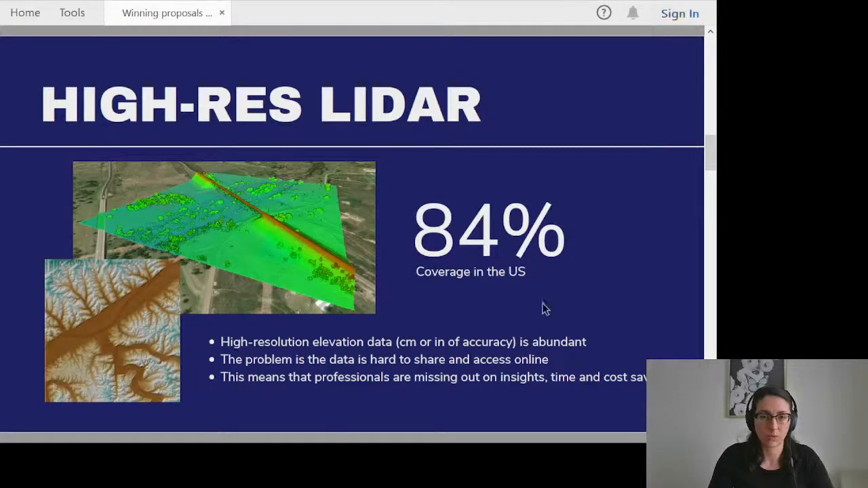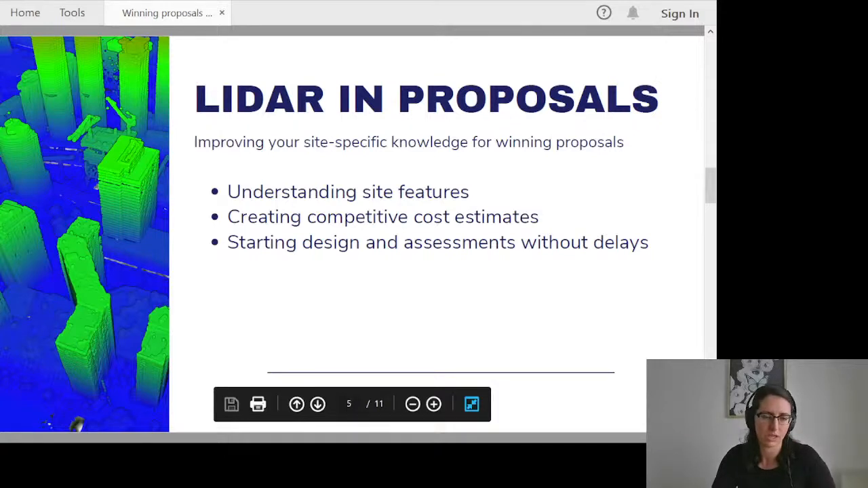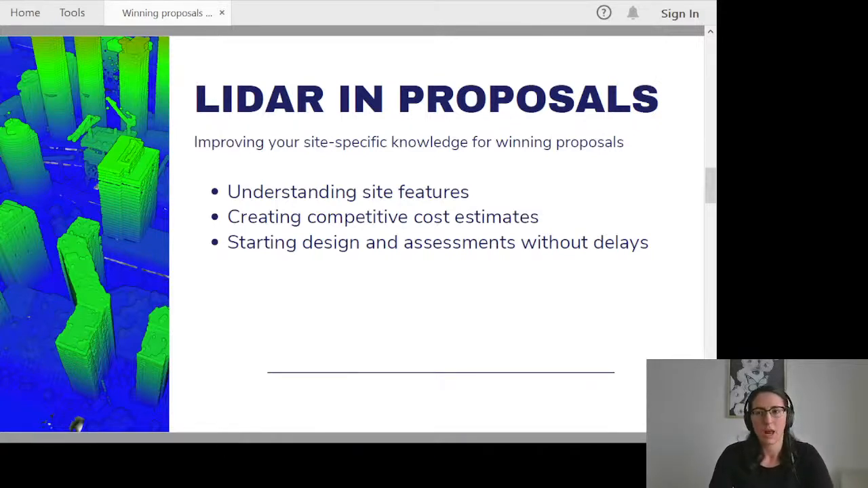And so that brings us to what we're doing here: LiDAR in proposals specifically, and using it in these projects in general. We're going to talk about what it is, how we can use it, creating more competitive proposals with it, and using it to understand your site features before you get out there. That means creating competitive and competent cost estimates, having a very thorough understanding of what you're getting into and being able to price it correctly. We're also going to talk about starting your design work and starting those assessments without any delays.